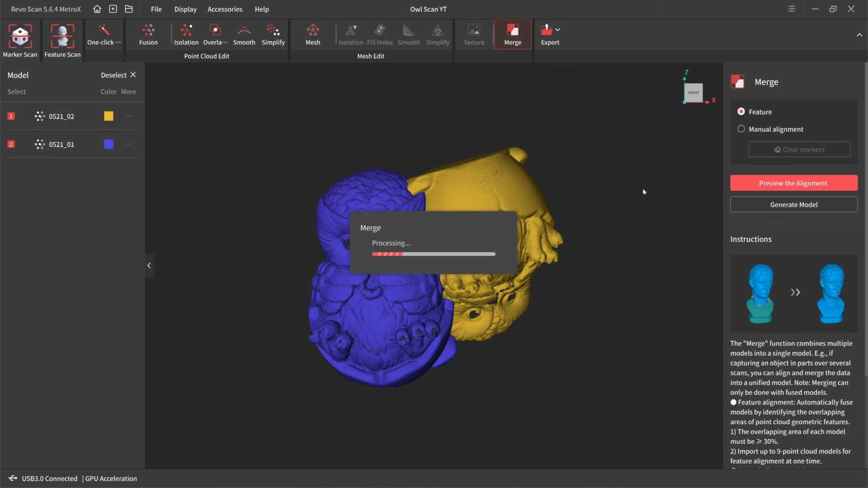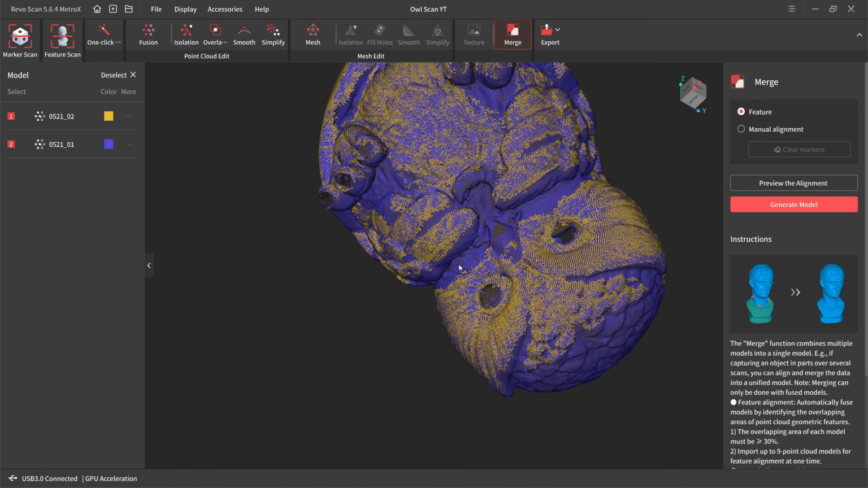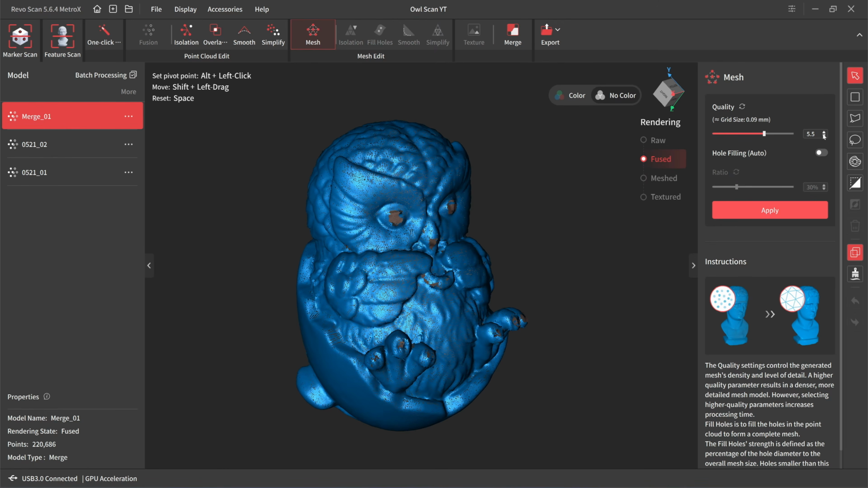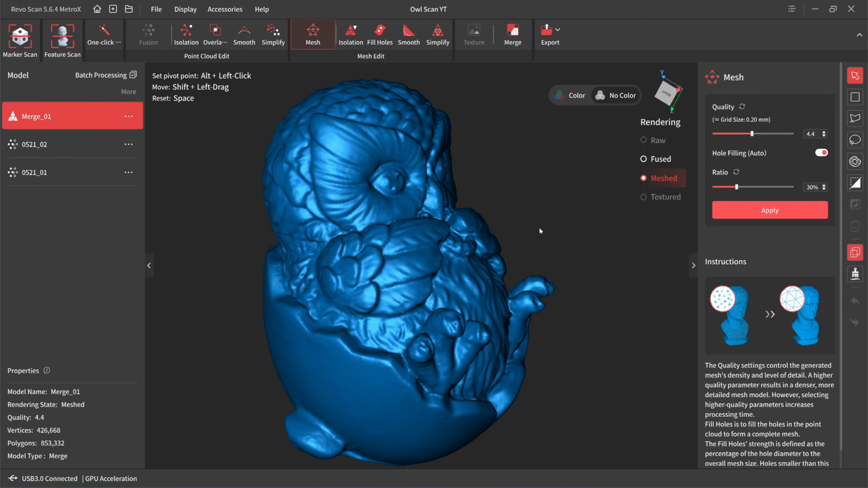Preview the alignment. See, the black eye is not scanned, see here, and also the nail of the owl is not scanned because it's black in color. I set the spacing to 0.2 millimeter. Okay, this is grid size 0.2.